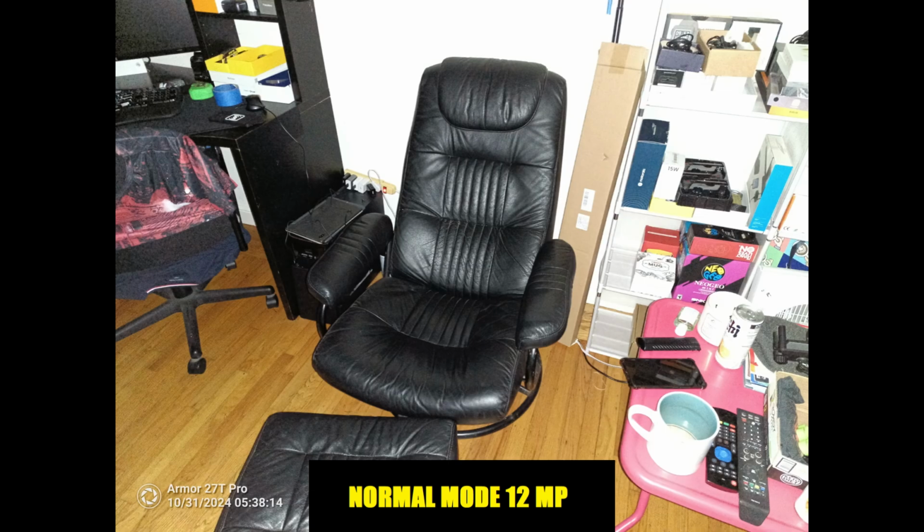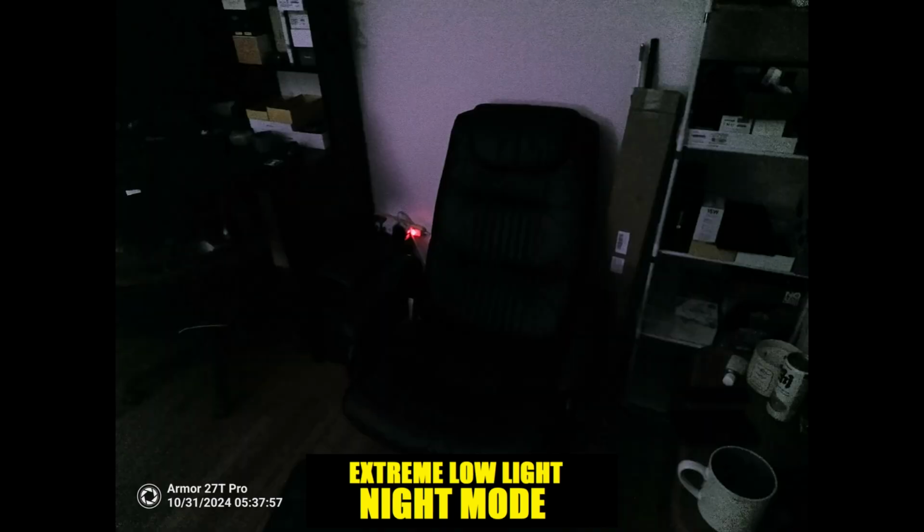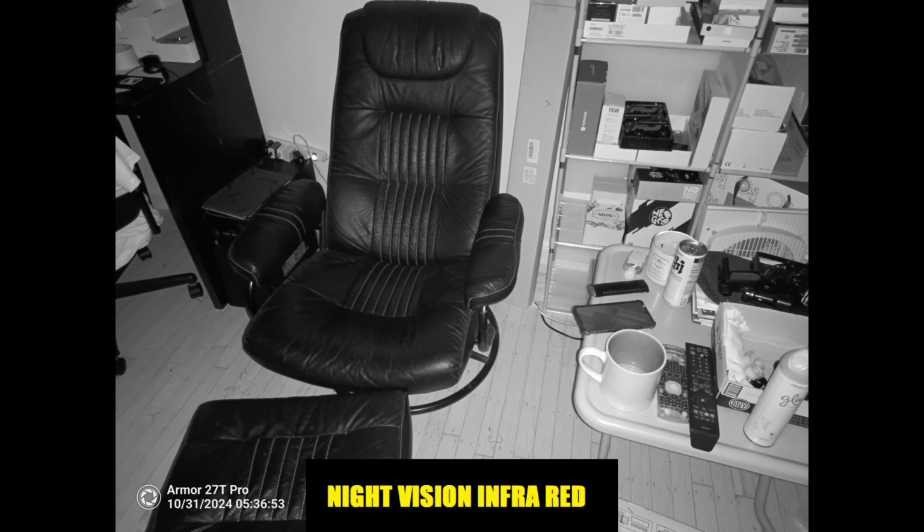Here in my dark room, if I turn off all the lights and there's pretty much zero visibility, the night mode won't do anything for you. It'll still come out pretty dark because there's no light to amplify. But if I turn on a little spotlight in the corner, it helps a lot. Of course, the infrared, you can see much better although it's black and white.